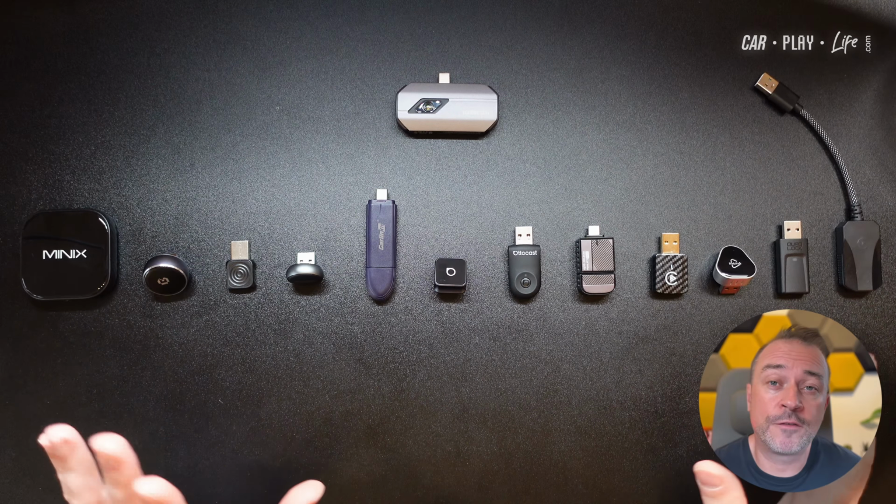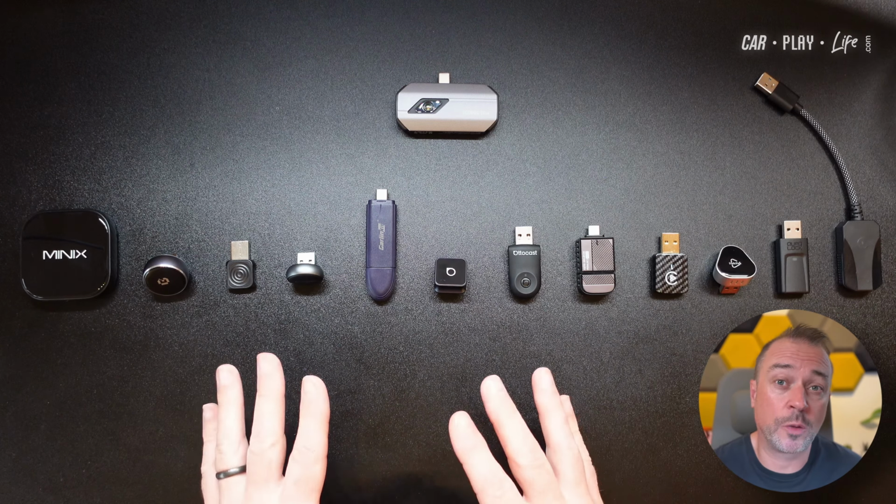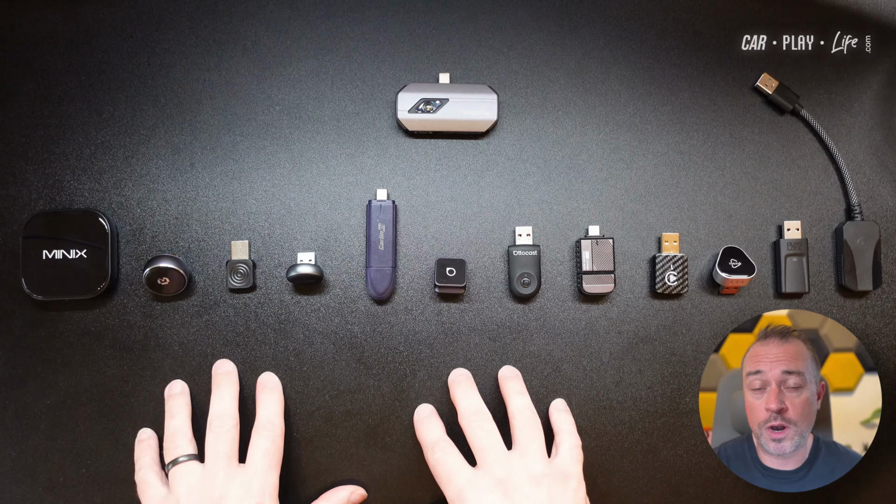Now all of these adapters feature in the top 16 2-in-1 wireless adapters. So we are talking CarPlay and Android Auto, not just CarPlay specifically. That's a different category. Now all these will do wireless CarPlay and wireless Android Auto.